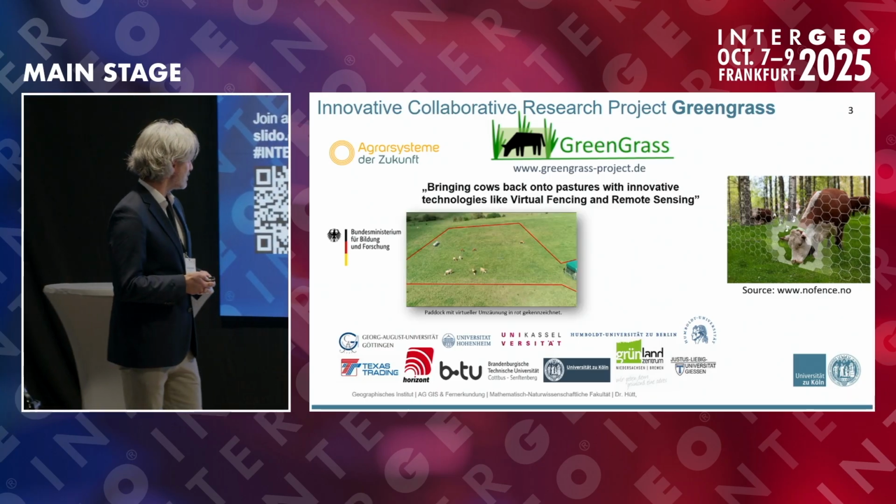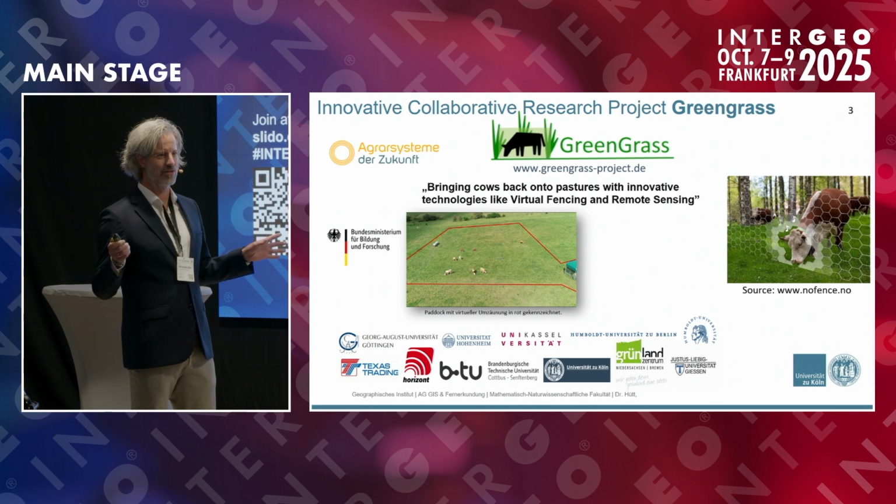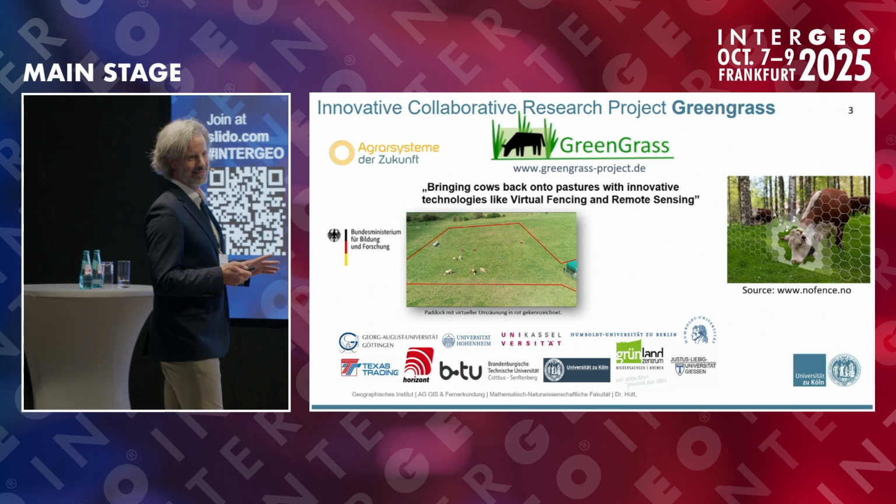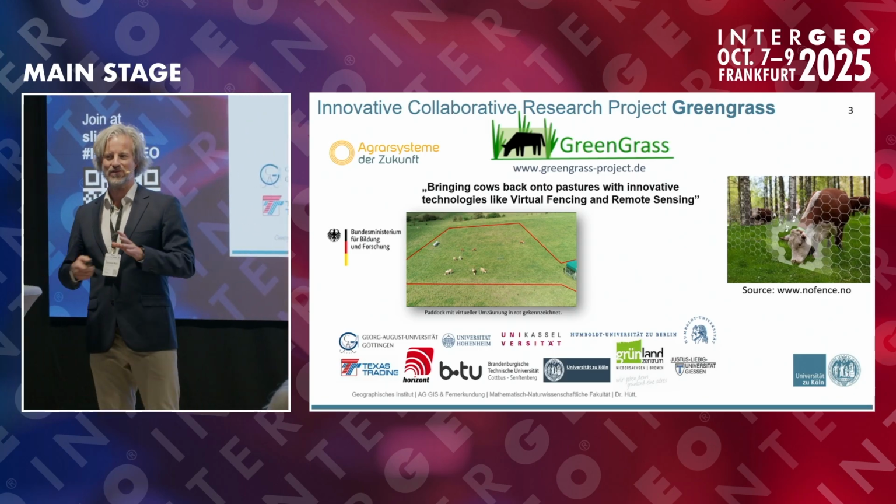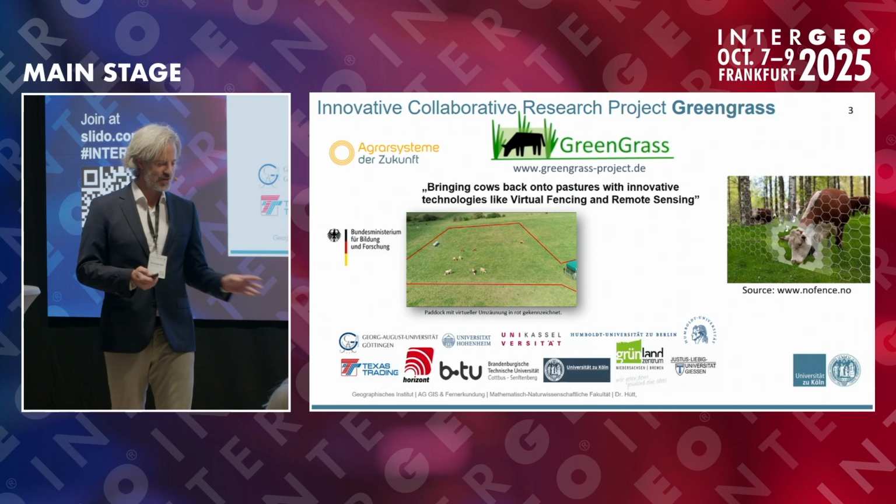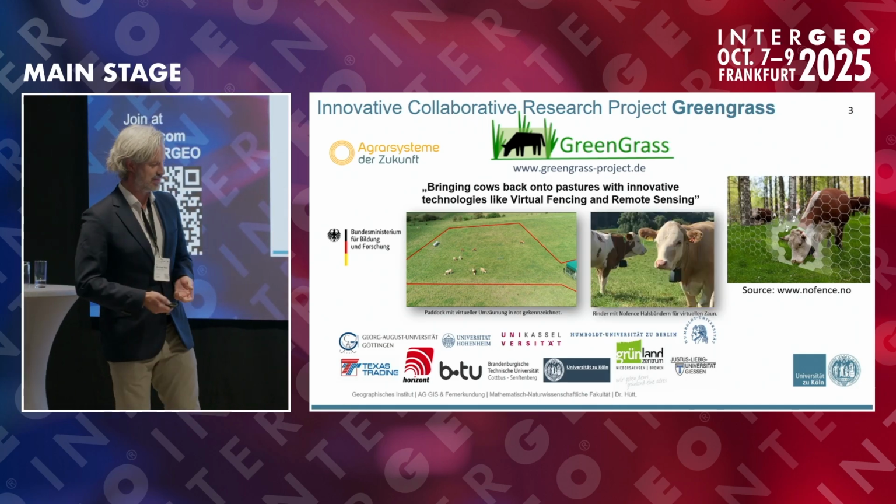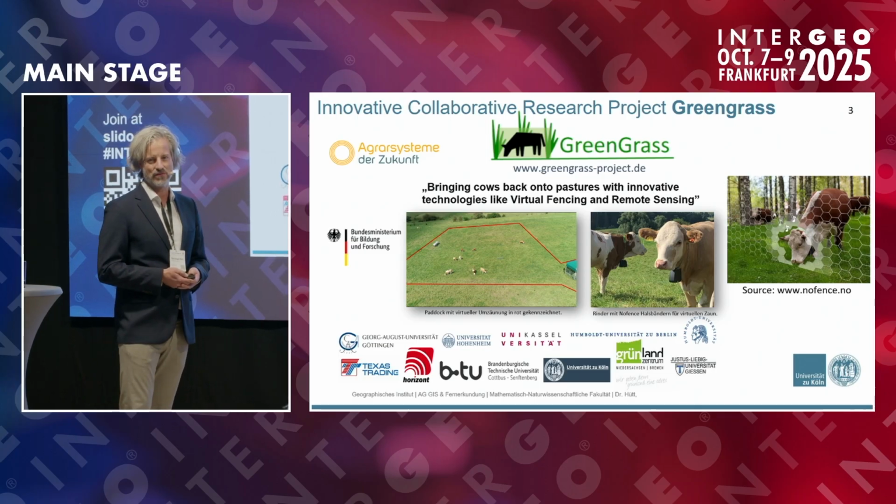And here's some action. You can now think of your paddocks in a completely new way. If this goes through the way it can be, it will revolutionize the way we think of keeping cows. This research project was surrounded by this. Here you see the actual collar. It's Nofence. The company is already commercially available.